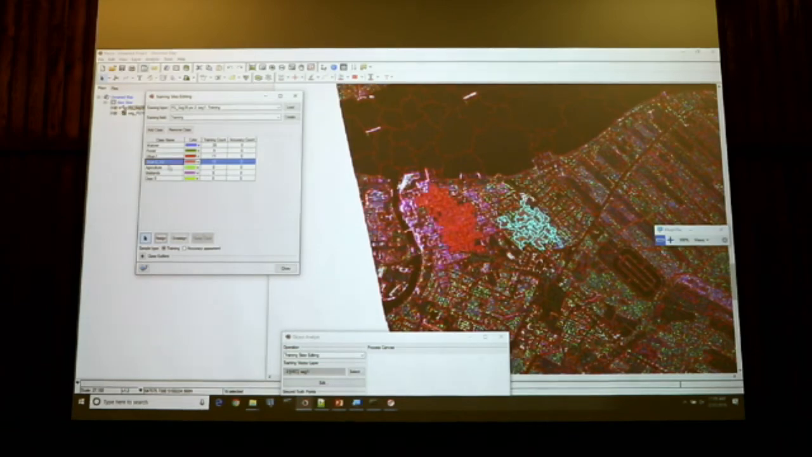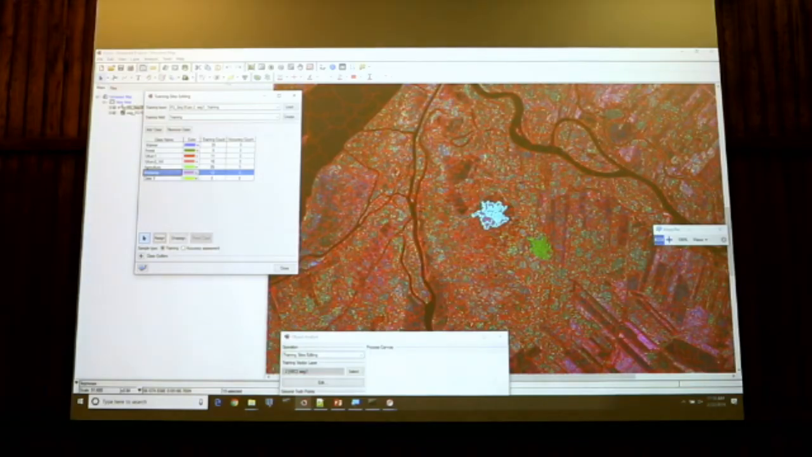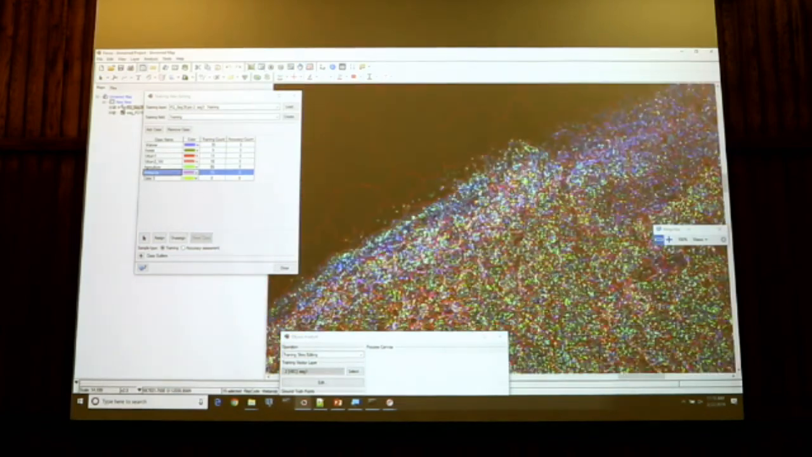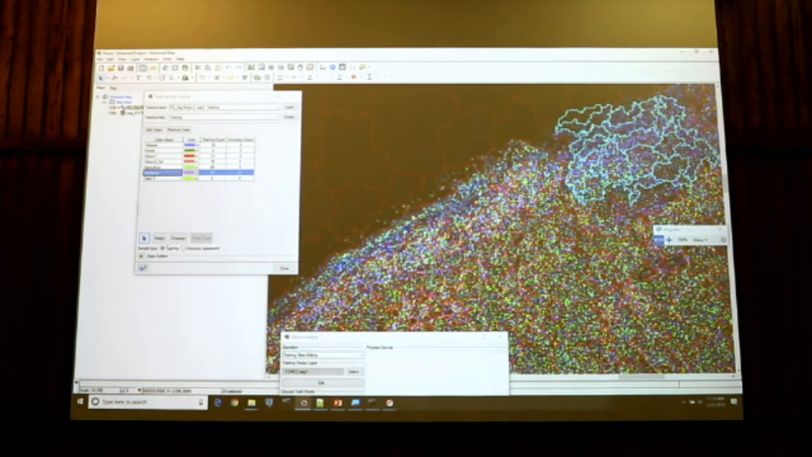And then I will go back to my agriculture here. I will select those, assign the objects, go to my wetland classes, assign, and I will select also those wetlands. And I will assign those to the wetland class.